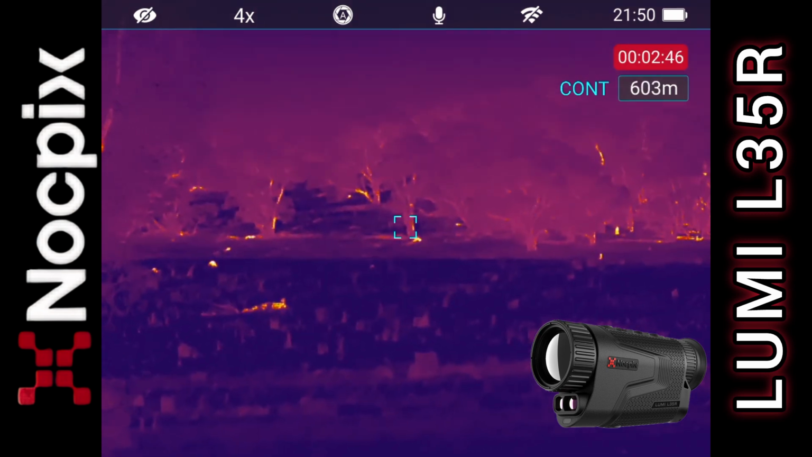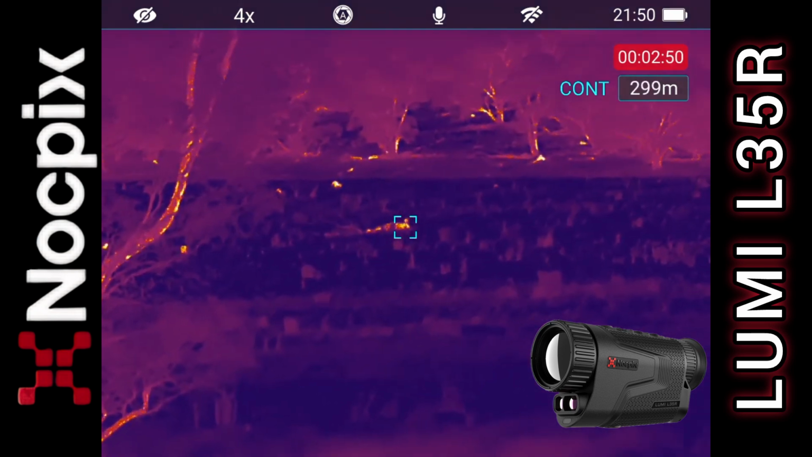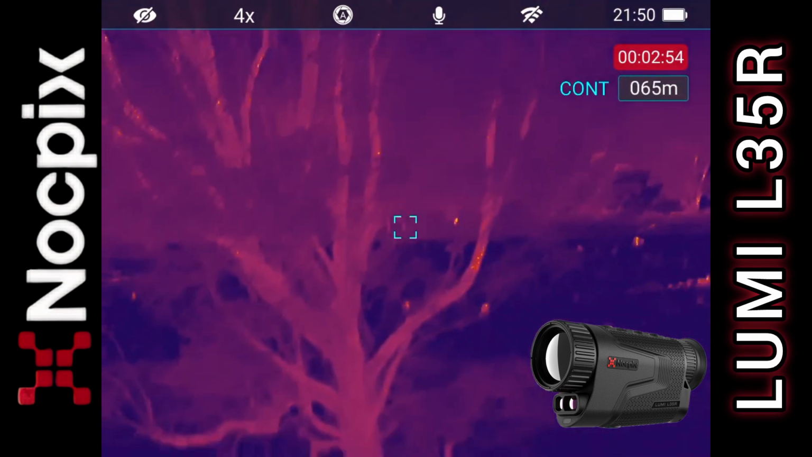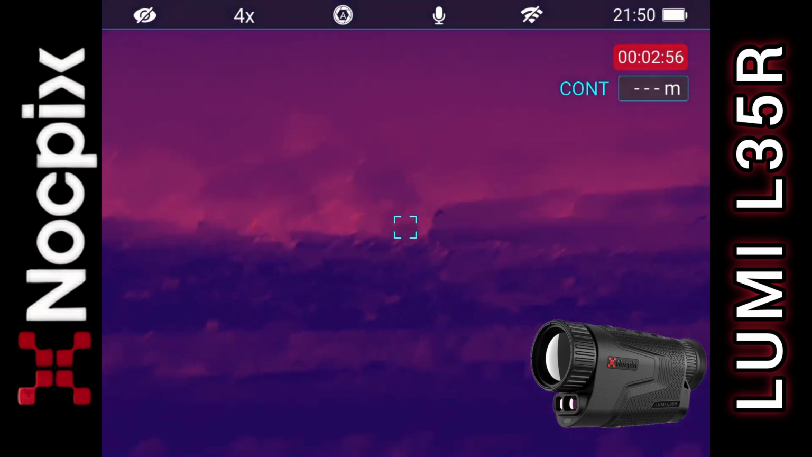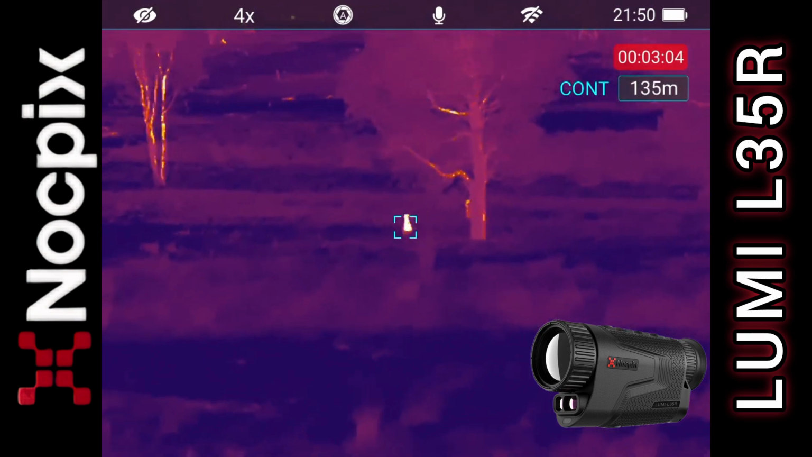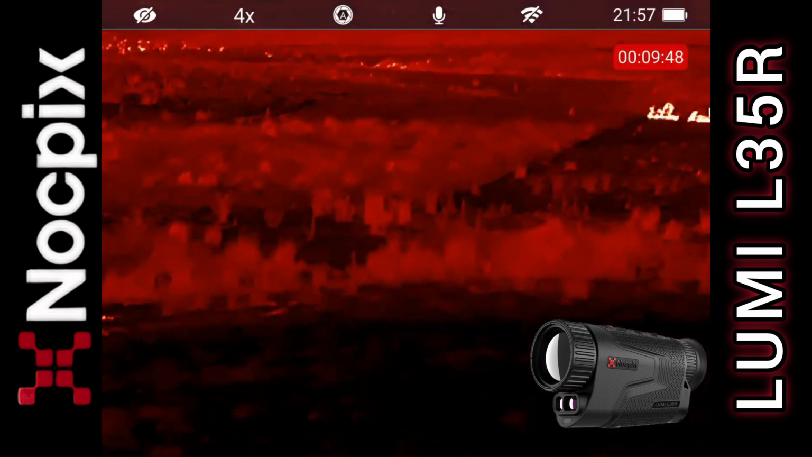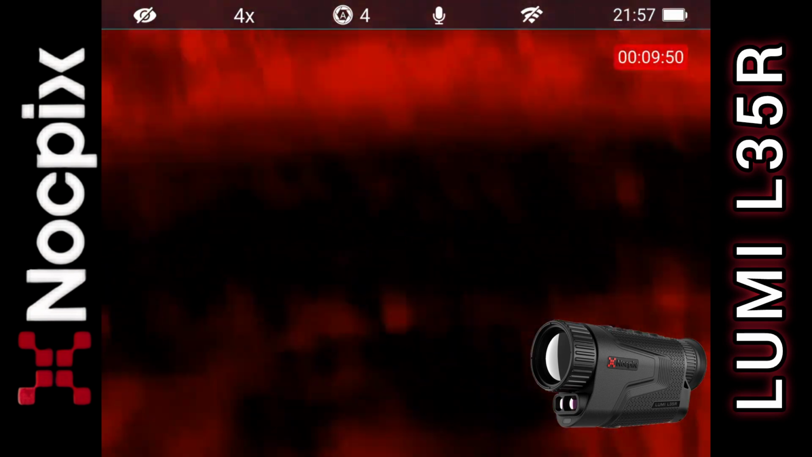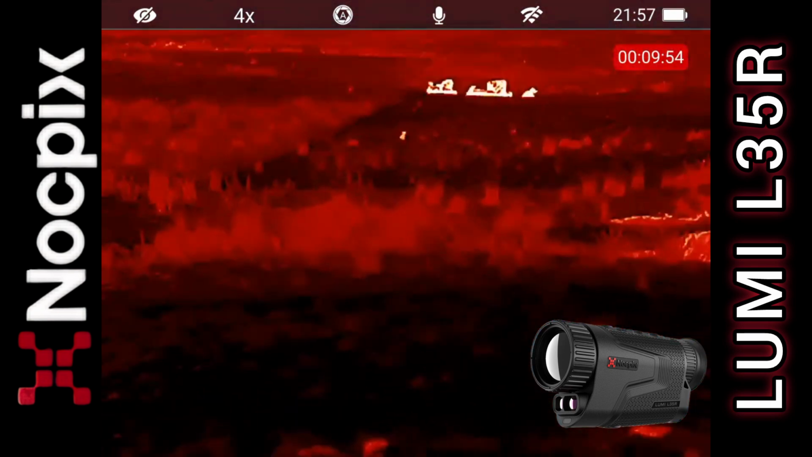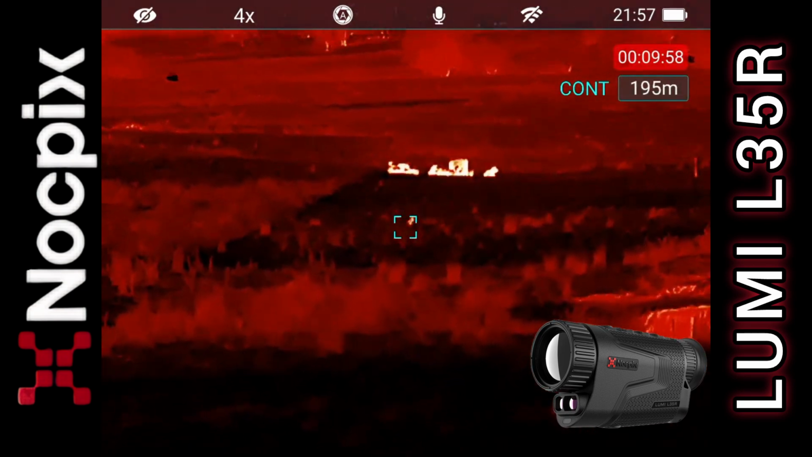600 meters, 600, 300. Yeah, look, first time using an LRF, it's probably right. I'm not going to doubt it. I mean, hell, it's better to finally have one than to not have one at all. Oh, yep, there we go. 200 meters.